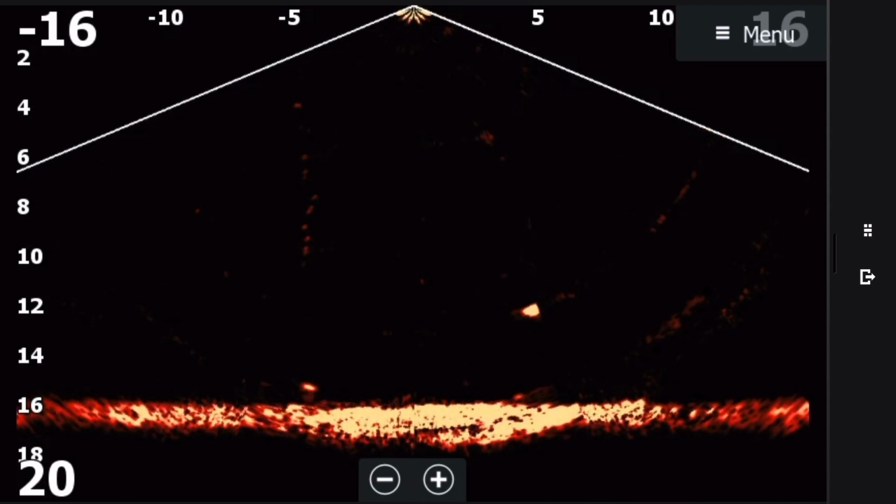What's also nice, the recording on the unit itself does not record a lot of the details, such as the distance. On the screen, you see 16 on each side, so that's about 32 feet total. And then 20 feet depth. So the bottom is about between 16 and 18 feet in that range. And you see our lines there going up and down.